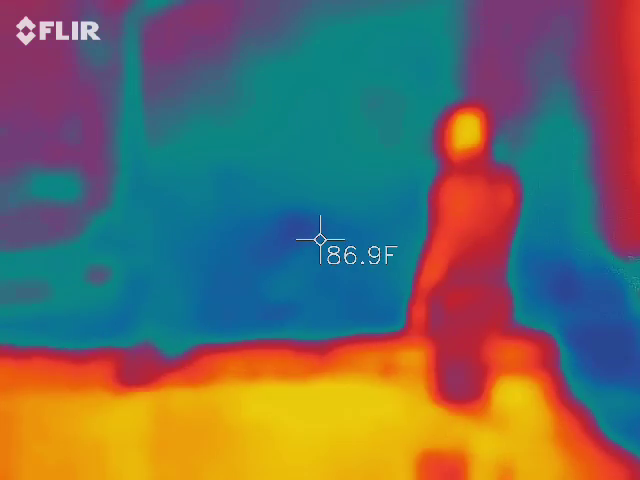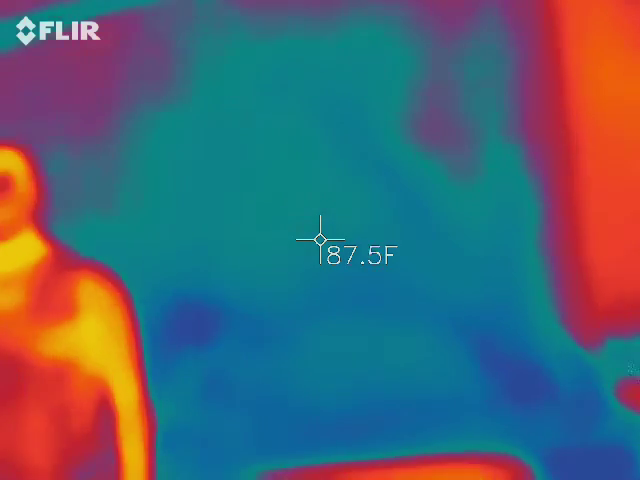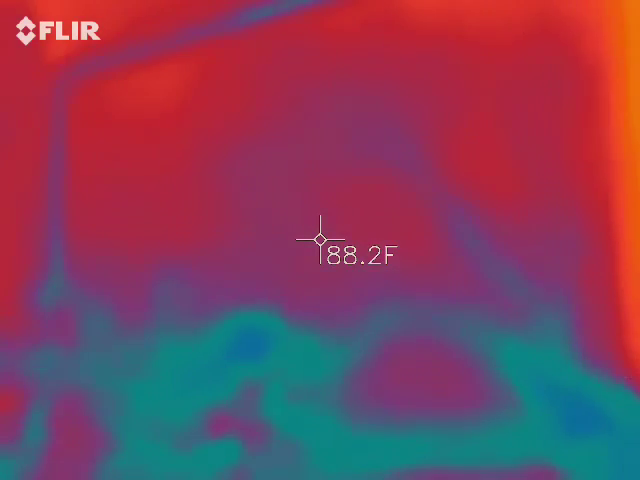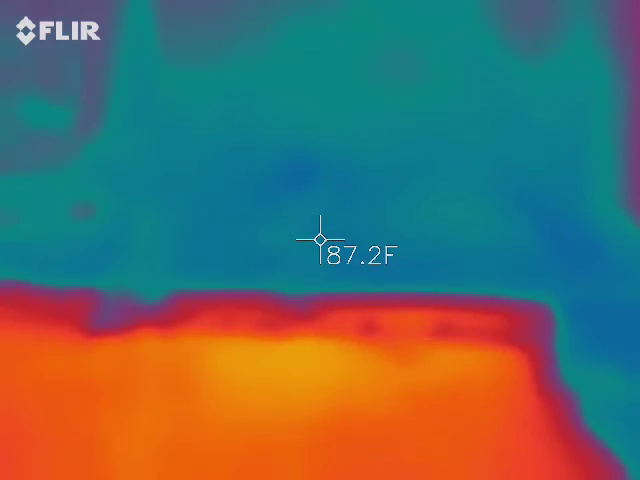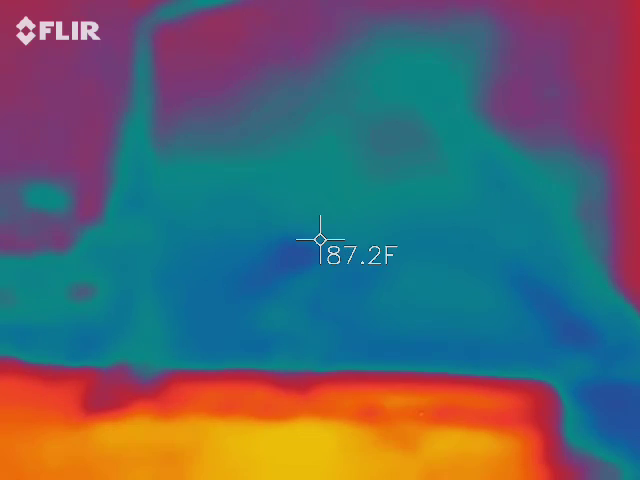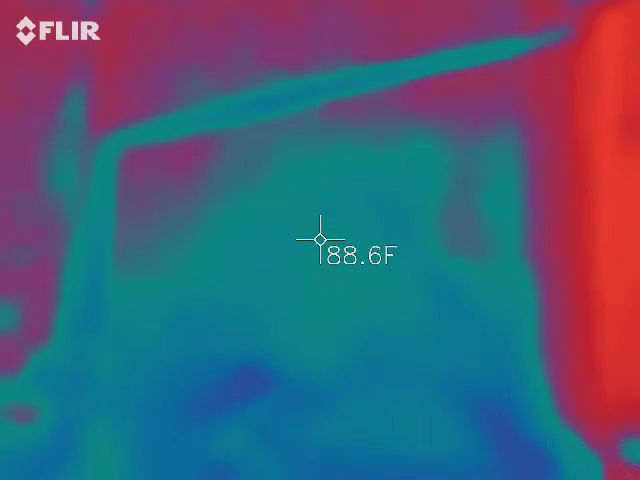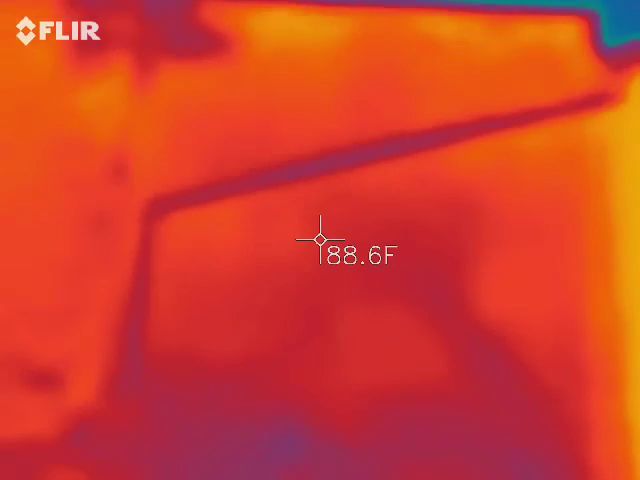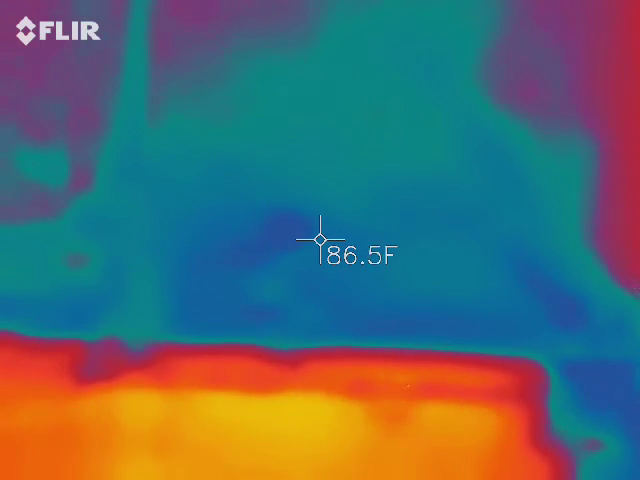Look at how, JJ, look at how just this chunk of wall is cold. It's just right here. When we back up, go off the wall for a second, it stops right there, and the rest of the wall is warm. Then you go up, and that's all warm. We're standing on a sewer line. But down here, it's about relative. It's because the concrete is hot.